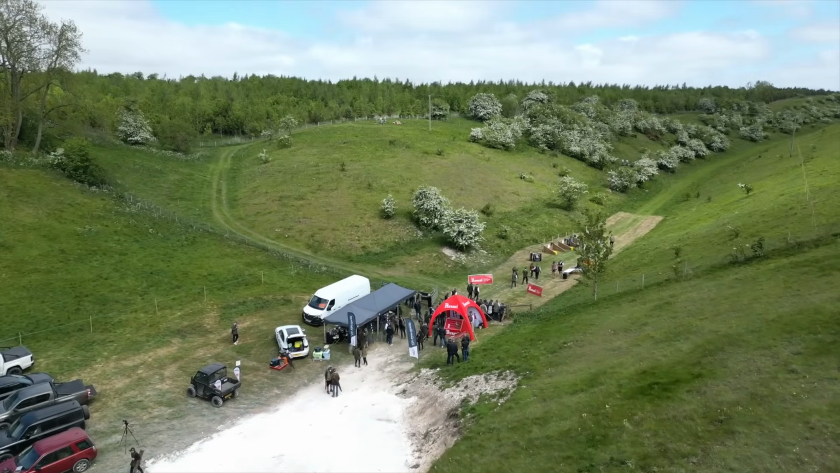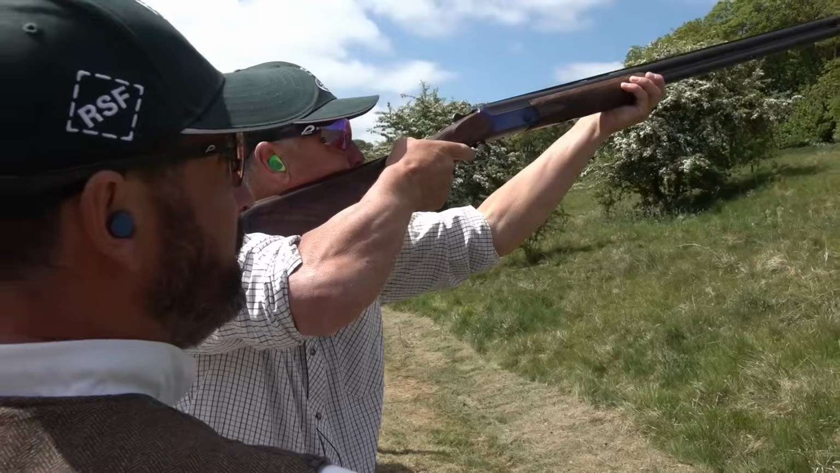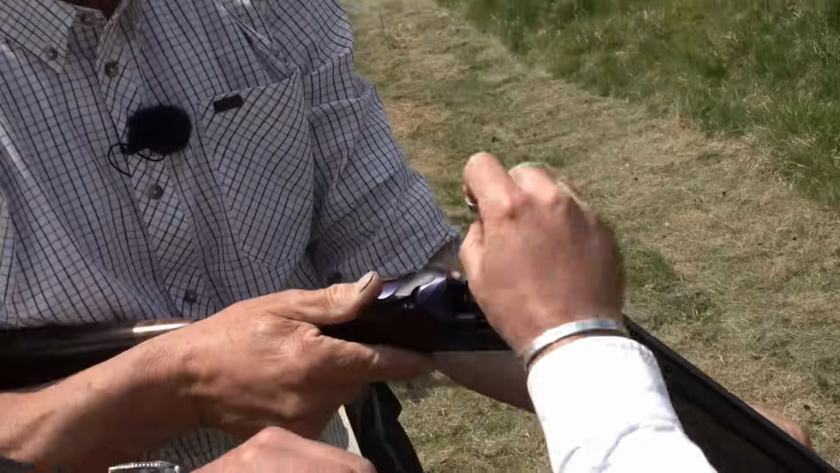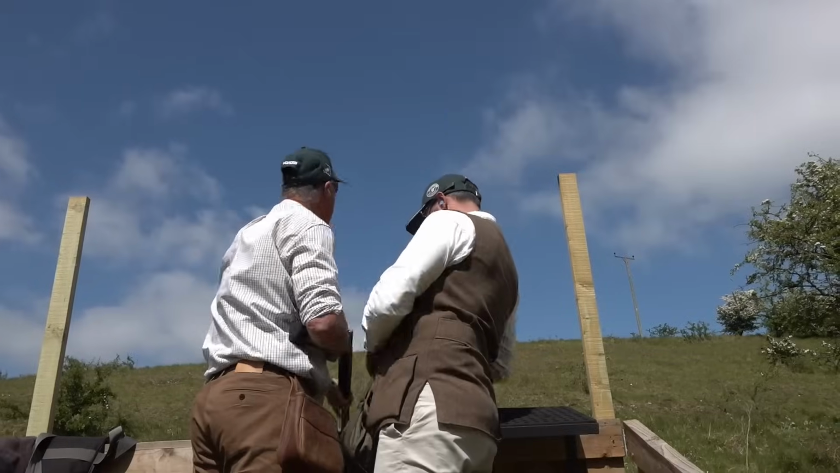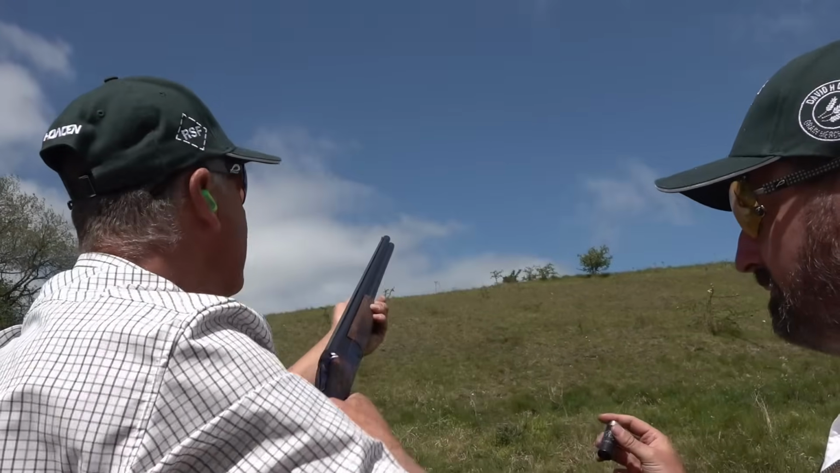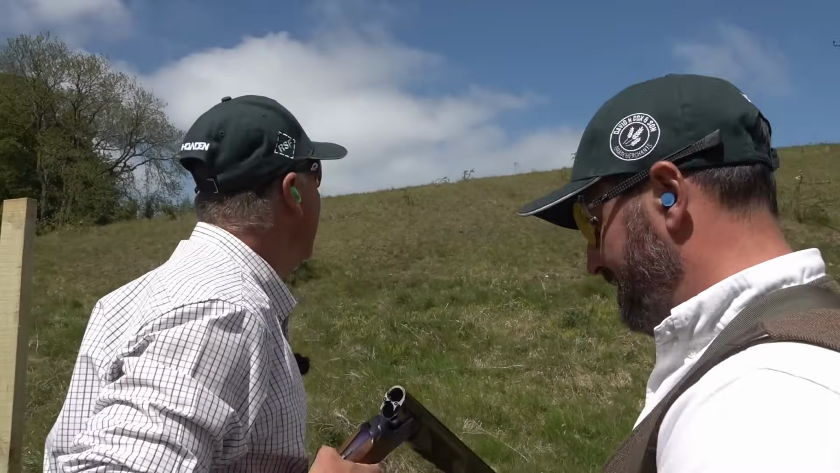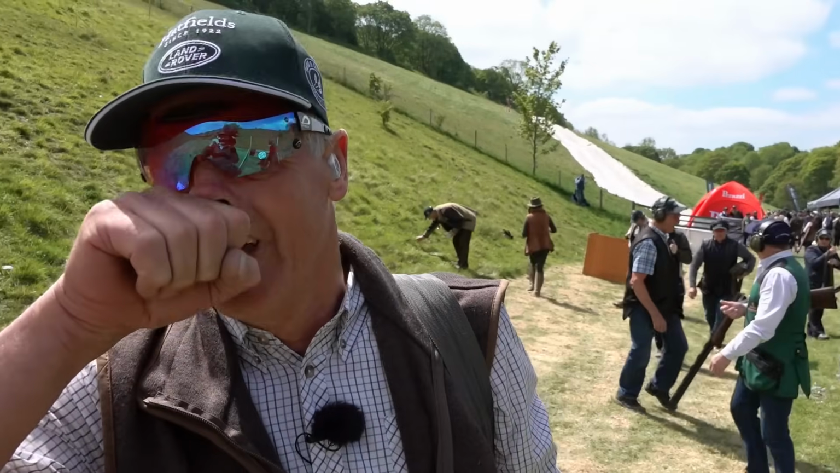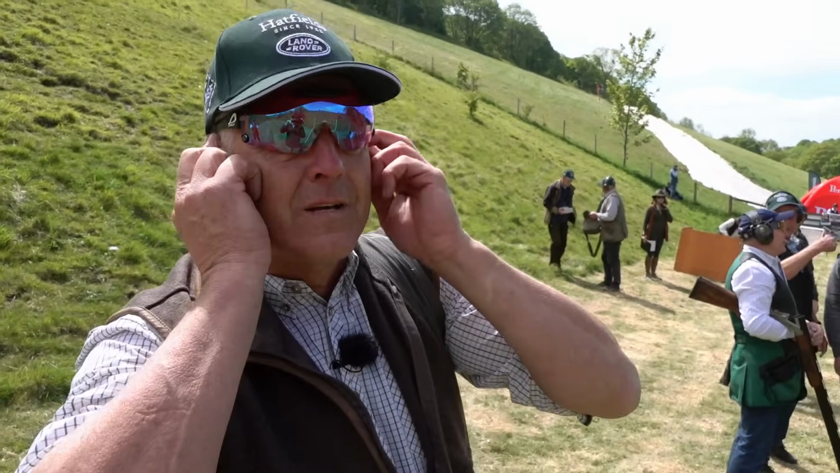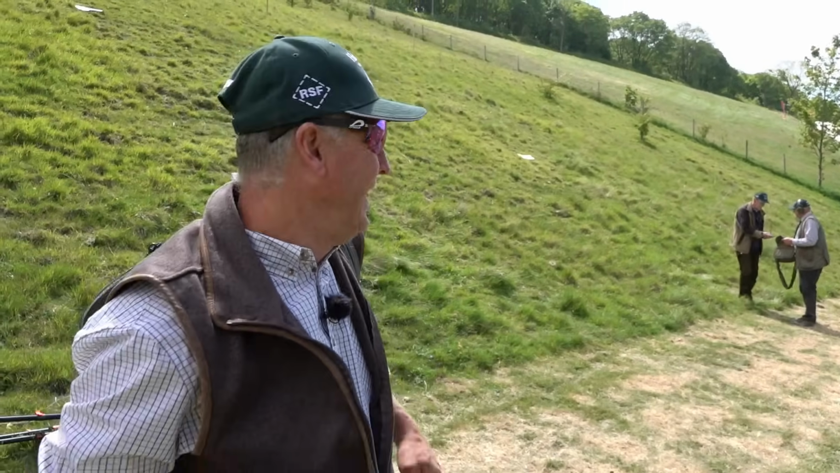On to the next stand where Andy sticks with his new loader. Now they've found their rhythm. It's poetry in motion. That must be it. Well, that was good. Yeah. I sped it up from yesterday, the winds. It's more driven today. Right. Pair of driven coming in, there was one on its own. That was one that was catching everyone out. So, yeah, that was hard, but fun.